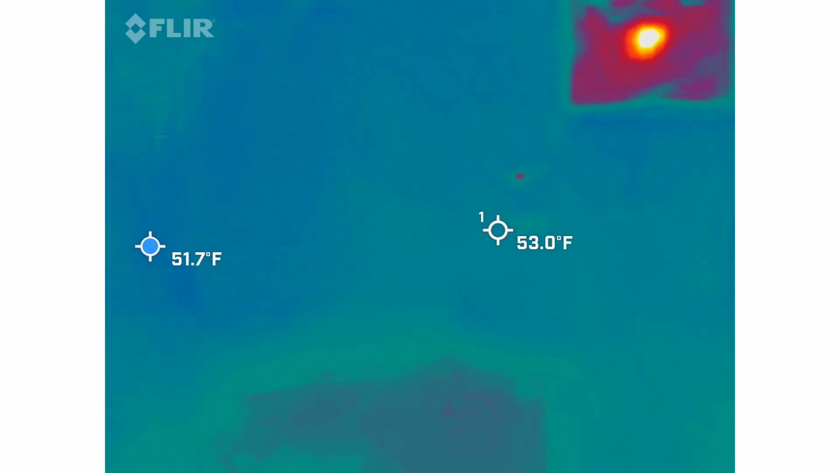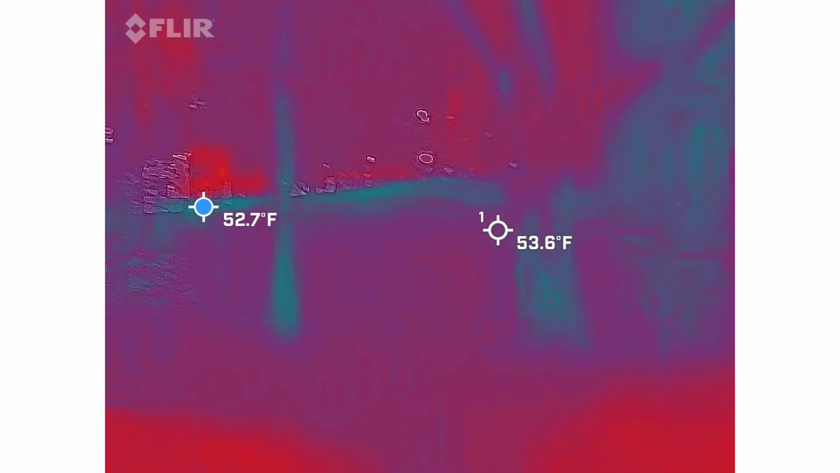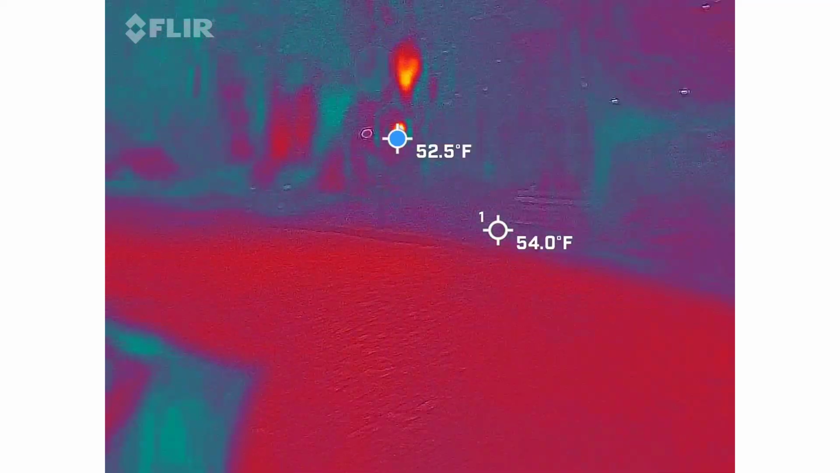You see any heat sensors off of that? Just the window up there in that house. That's private property over there. It's quite warm though, I will say. Very warm up there. Got a lot of heat over there. I guess it's the hot bar.